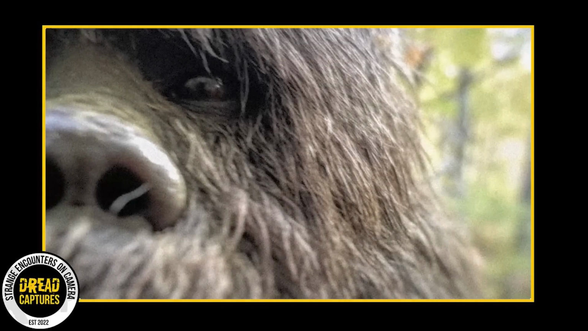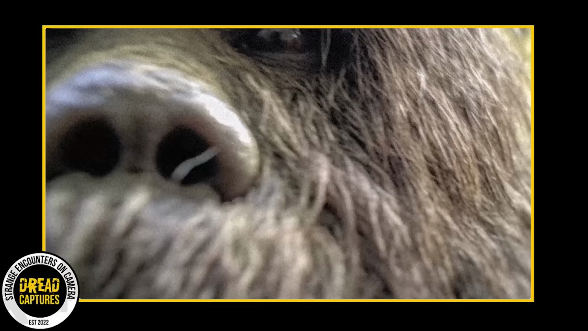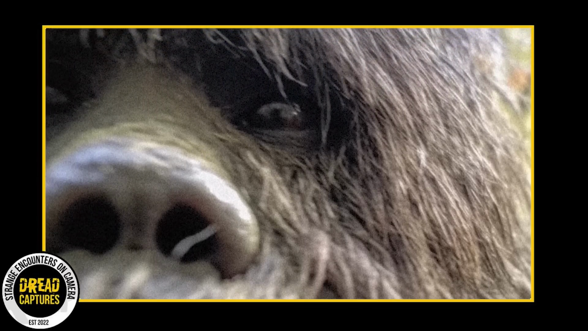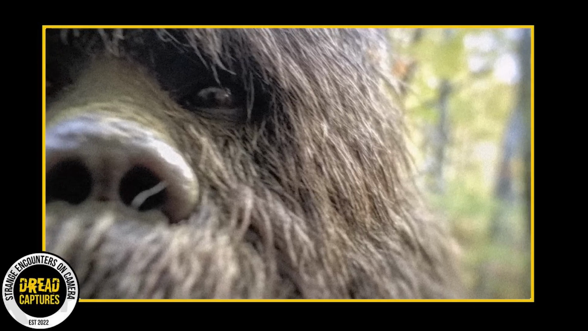This intriguing image surfaced online recently, posted by a user who says that they captured it on a trail camera. The image has sparked a widespread debate and reignited interest in a long-standing debate. At first glance, it's hard not to jump to an exciting conclusion. Could this be the face of the infamous Bigfoot?